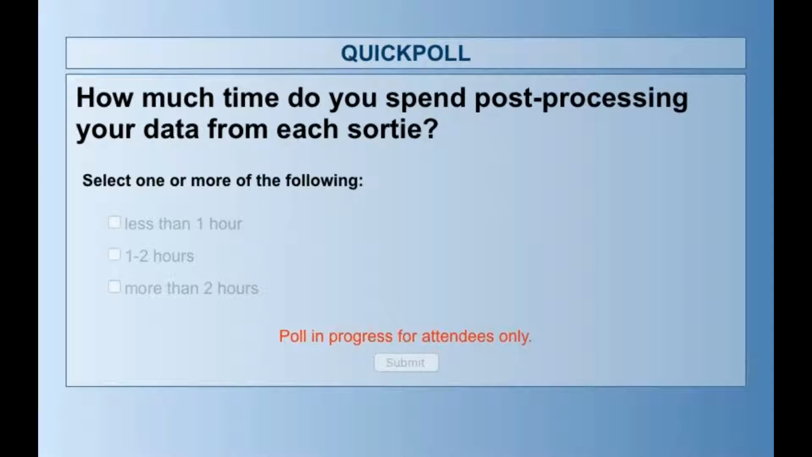So if this is a way to save us time in getting the information over to these guys and then processing themselves, then giving that report back, I see some value in that. So just a little quick poll question there.